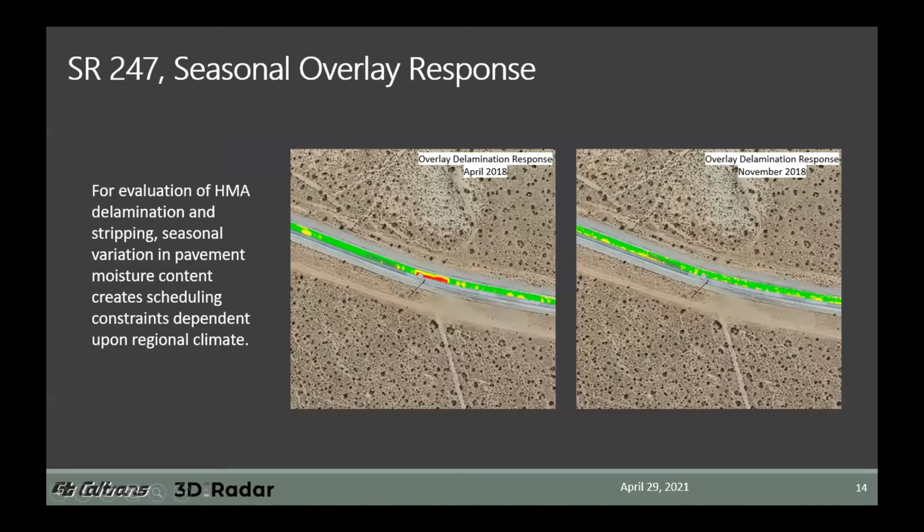And that was acquired shortly after a major rainstorm in the region, so we knew that we had moisture within the pavement section. The second round was collected in November, about 7 months later, at the conclusion of the dry summer season. Now, the difference in the results was significant in this example. Spring season moisture within the delaminated zone created a substantial radar contrast and rendered easy detection of that delamination. However, by the end of summer, the pavement had dried to the point that no significant reflection contrast could be detected at that delamination.